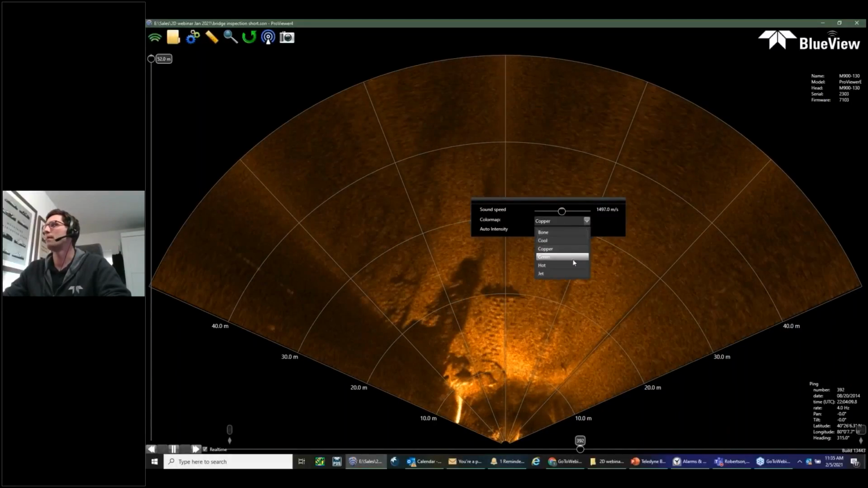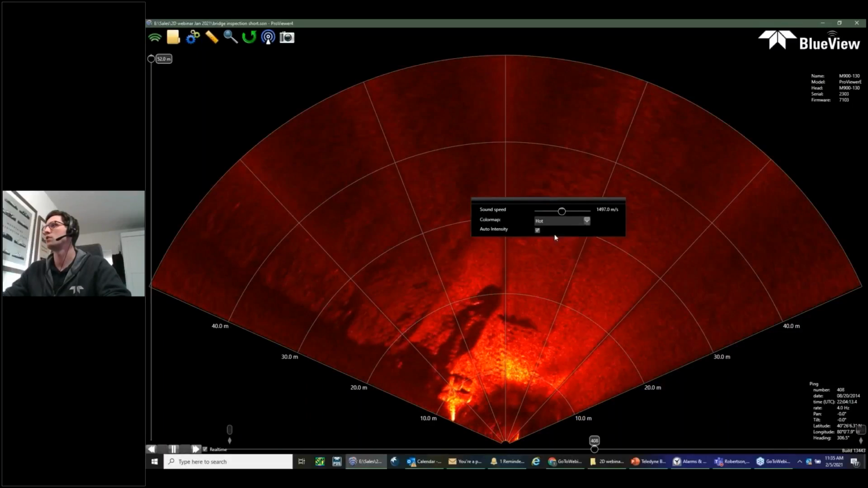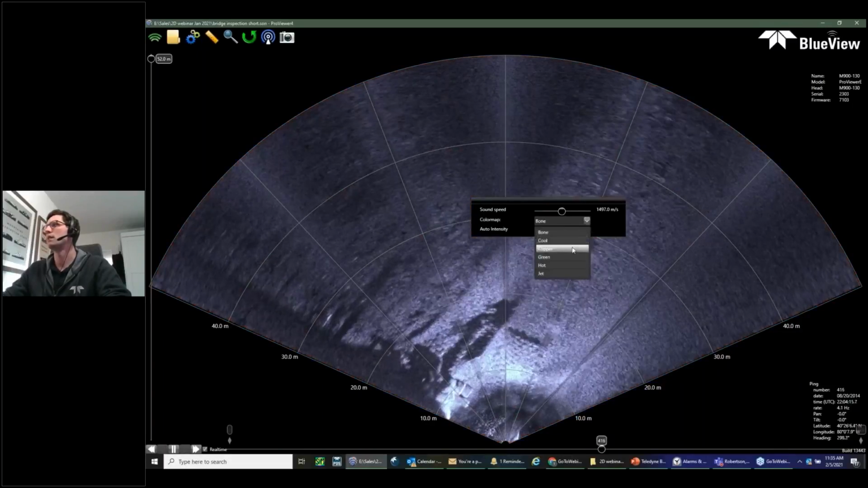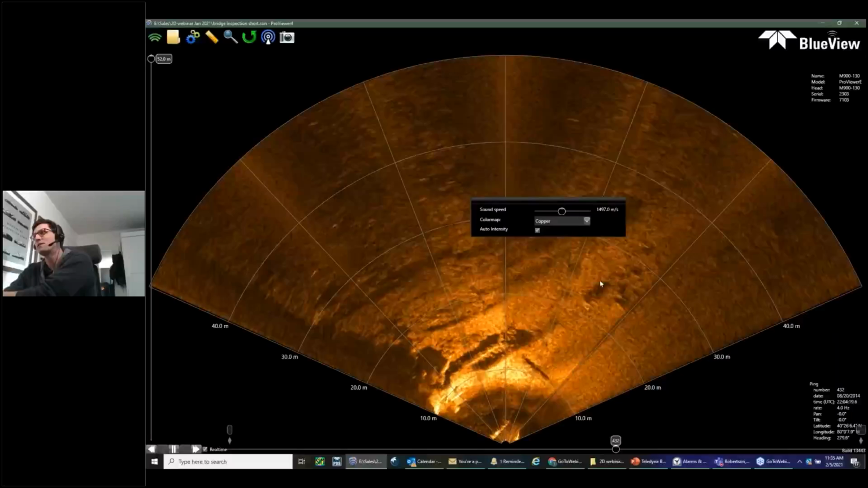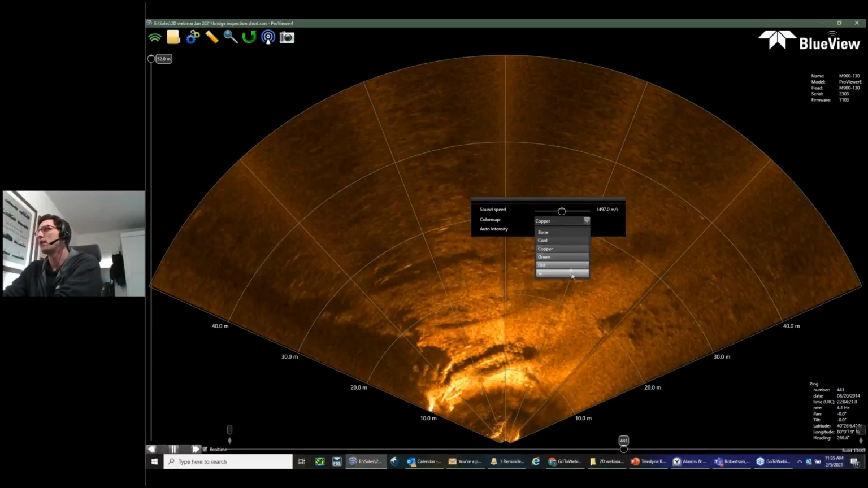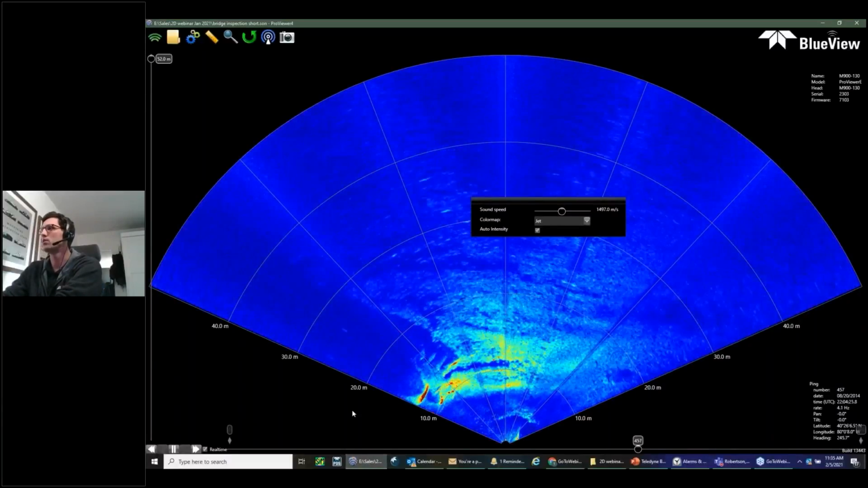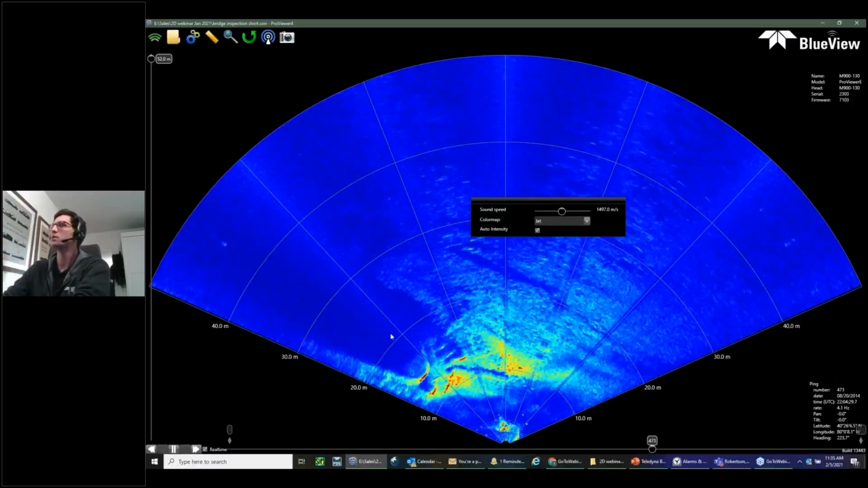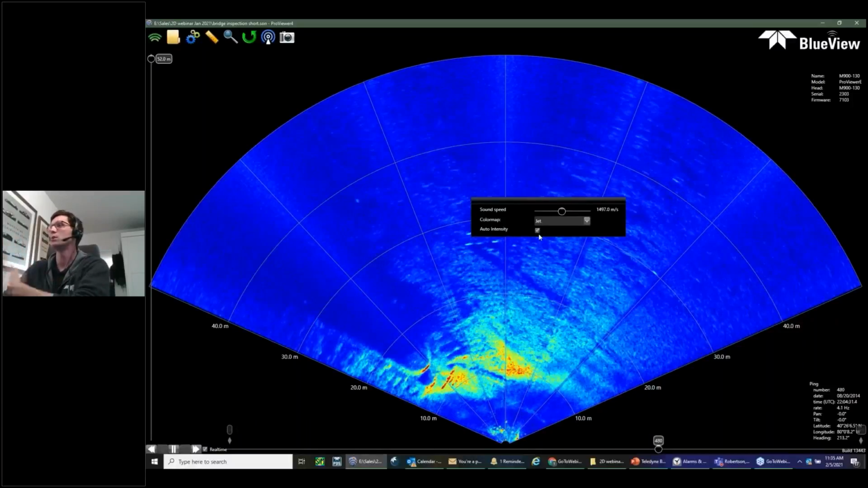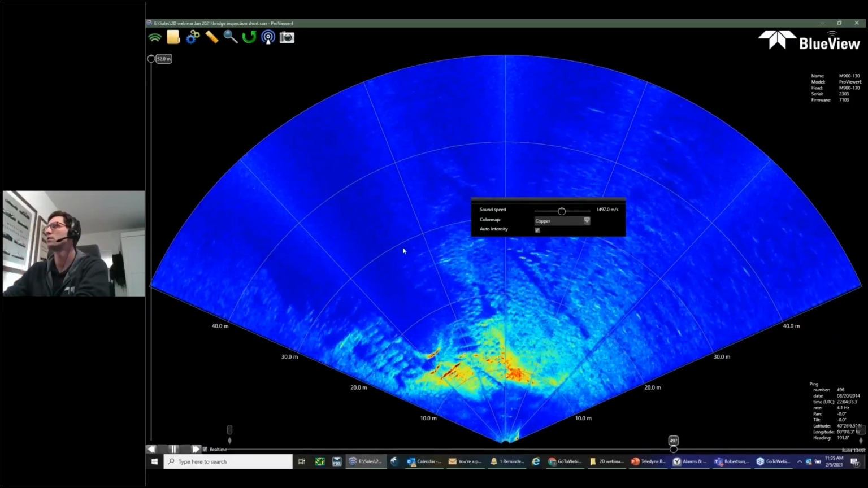Color map, this is based on preference, just changes how the data is represented. Most people use the default copper just because that's what the default is. There is a jet option, which is kind of a heat map. The higher intensity returns are going to be on the red end of the color spectrum. Dimmer, weaker returns are going to be on the blue end of the spectrum. Can be useful for some applications.